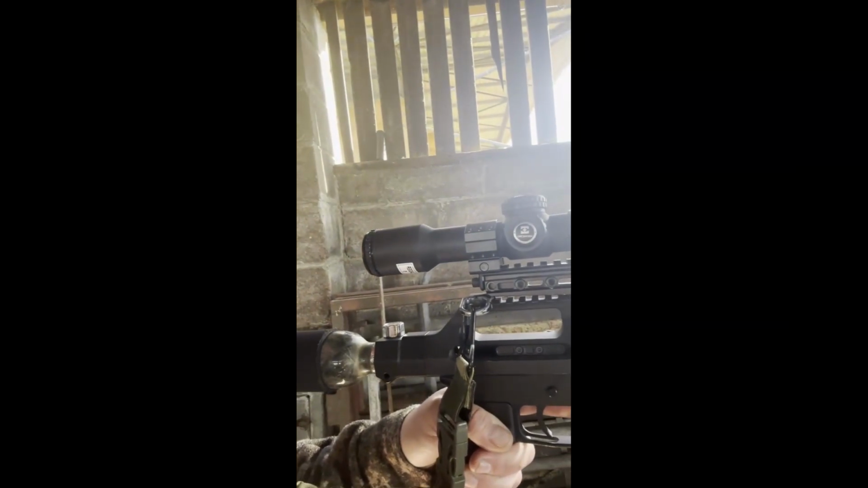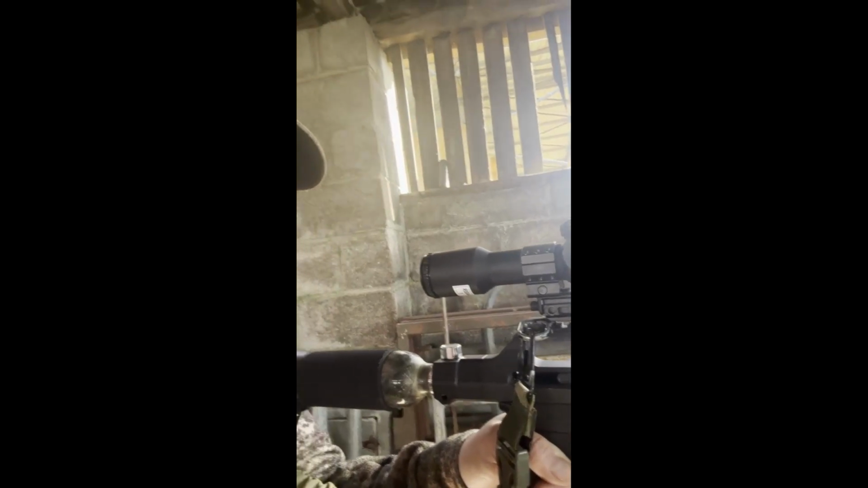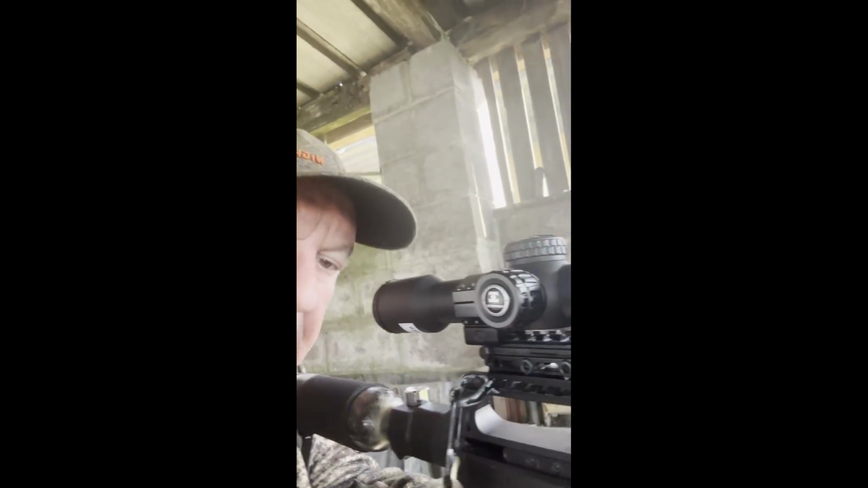Right, that's it for this one, guys. As you can see here, just pointing to the scope, I've taken the rubber eyepiece off and it's working better, but I've still got to get right up close to be able to see the full screen. As you've just seen, I'd had a couple more rats and feral pigeons. Dead surprised about the rats during the day, but hey ho, take the chance when it's there.